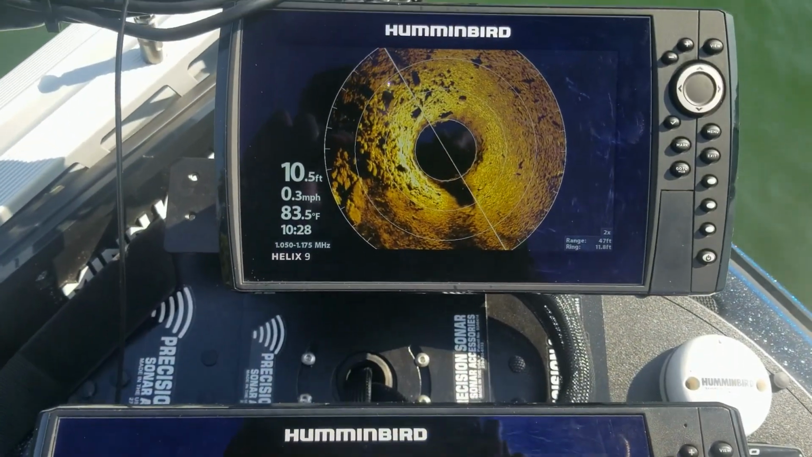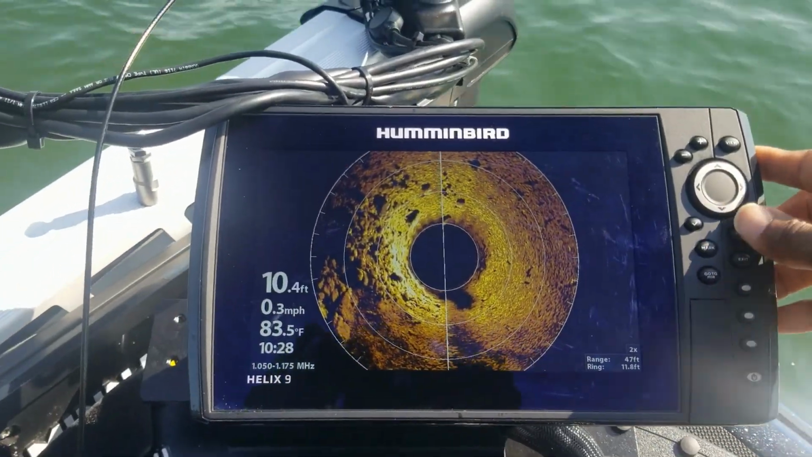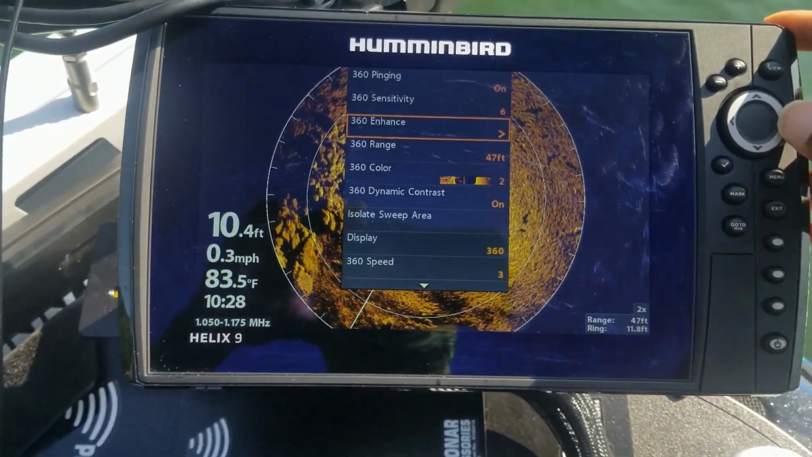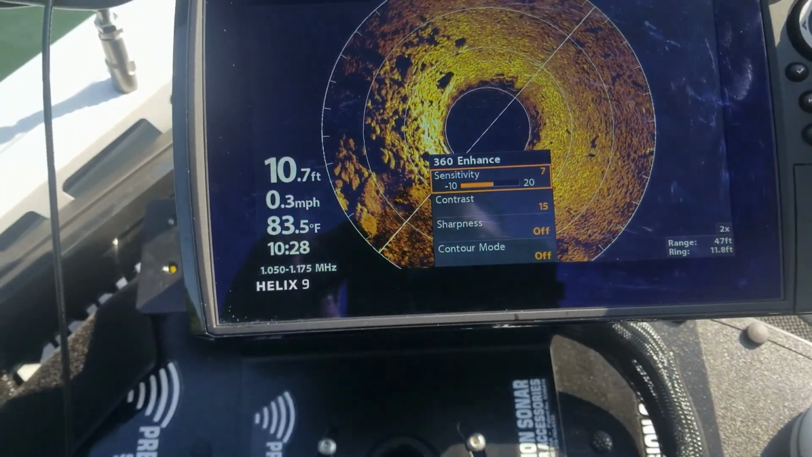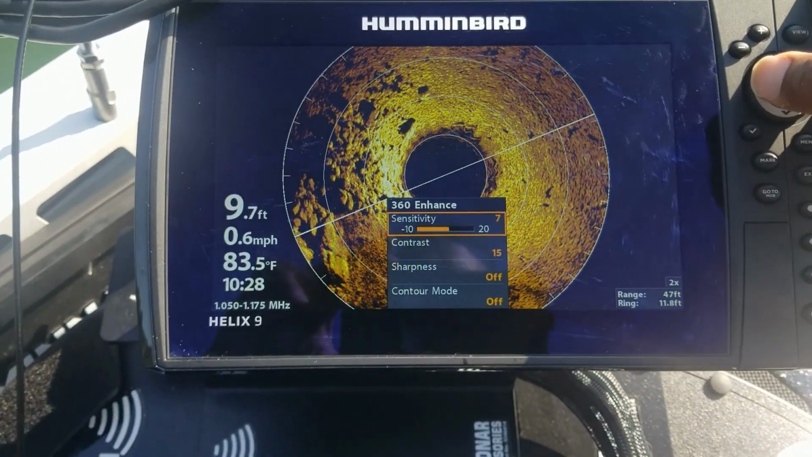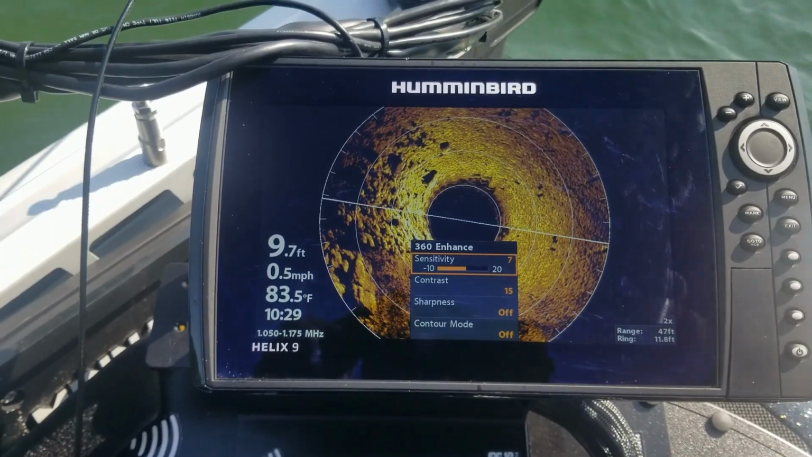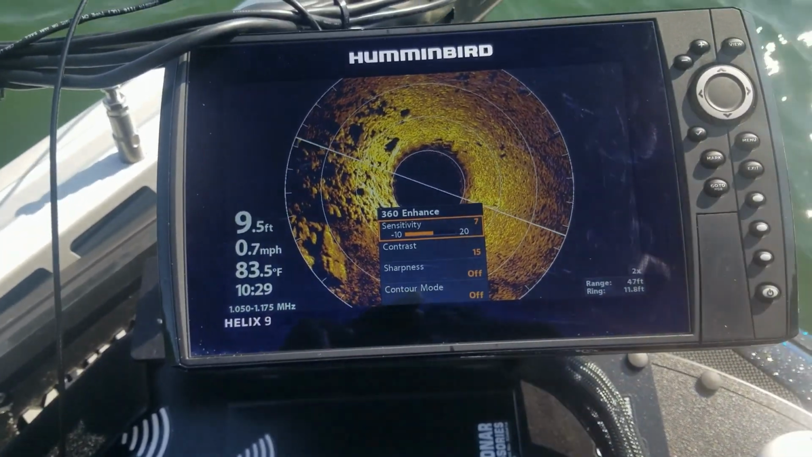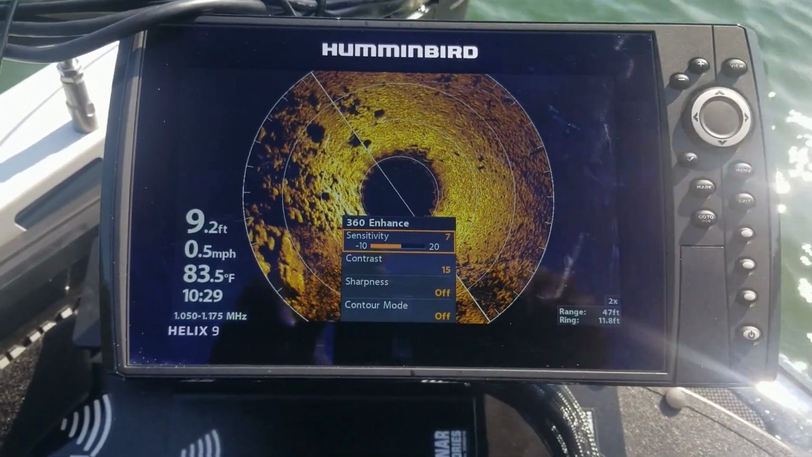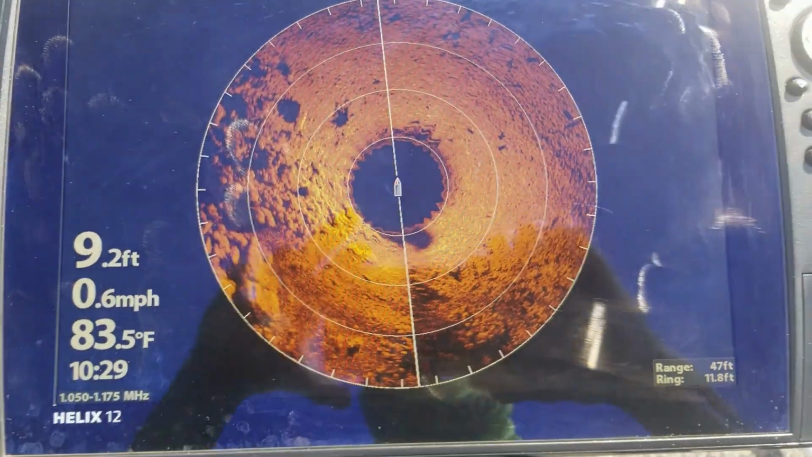So all you do is you just go into your settings on whichever type unit that you have. So go into your settings, go to 360 enhance, and from there you can just kind of play around with the sensitivity and the contrast to get the picture the way that you want. And sometimes, depending on the water depth, different things like that, you may want to come in here and just tweak it a little bit every once in a while, depending on what you're seeing on the screen. All right, so there we go.